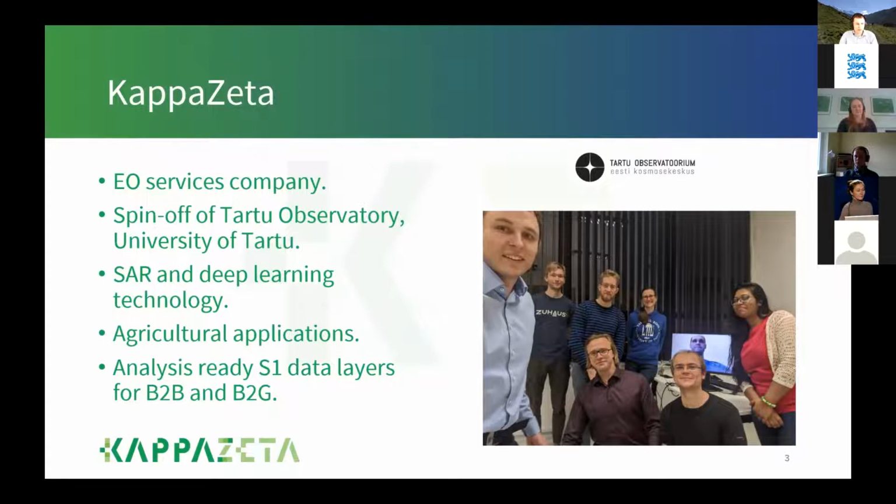The other area where we see growth is making Sentinel-1 SAR data layers, or so-called analysis-ready data layers, more easily available to various business-to-business and business-to-government users who can then develop several end user applications with this data.